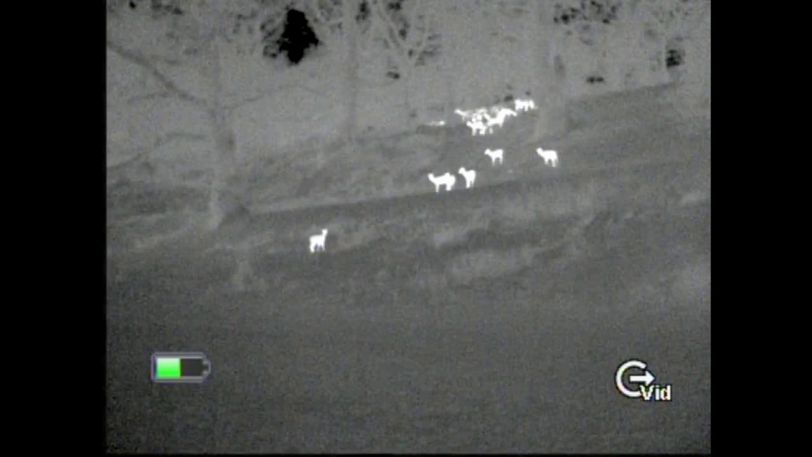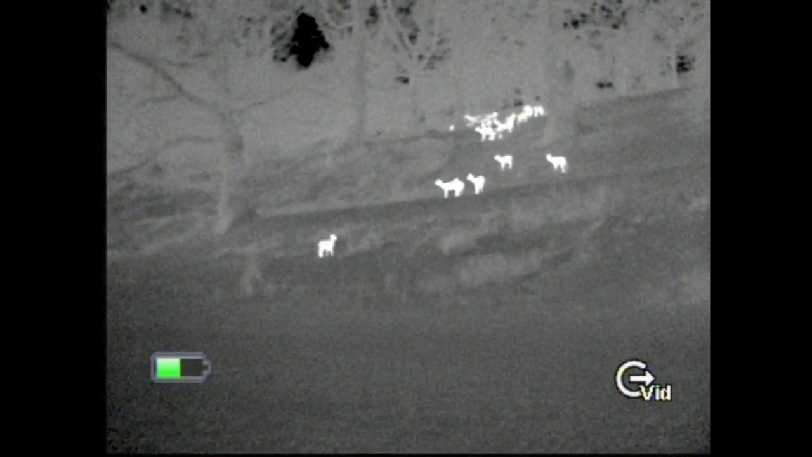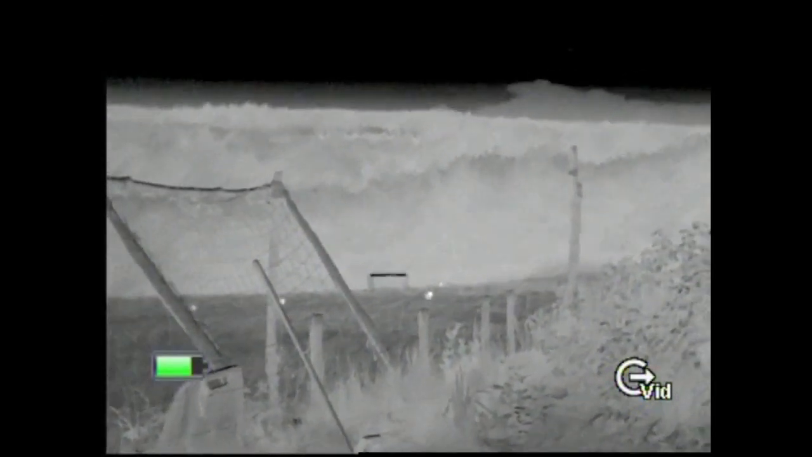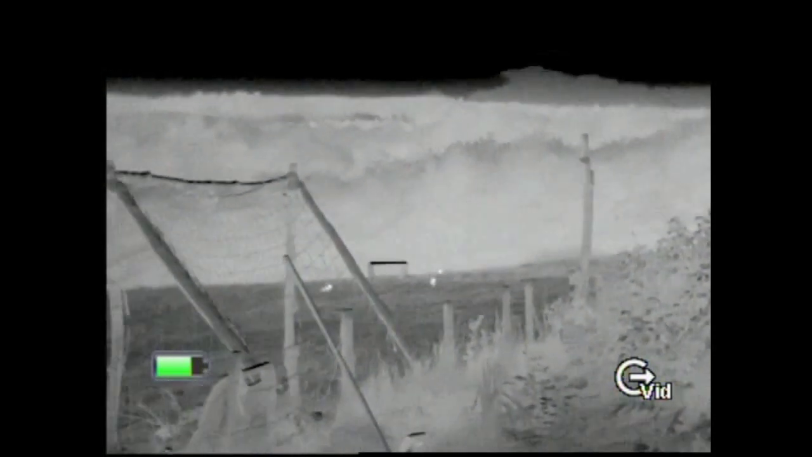Again, Scott Country have a loan scheme where for a deposit you can try something and then decide whether you want it. Thermal imaging is not so complex because most of them, be it the Pulsar, the FLIR, the Guide, they all work perfectly well.